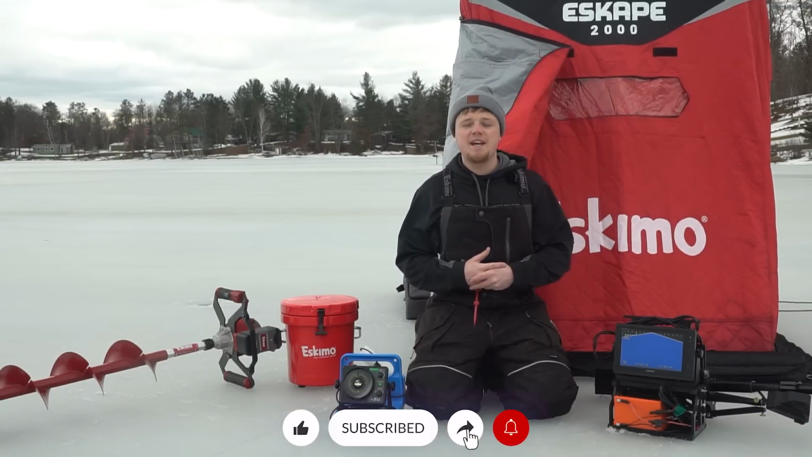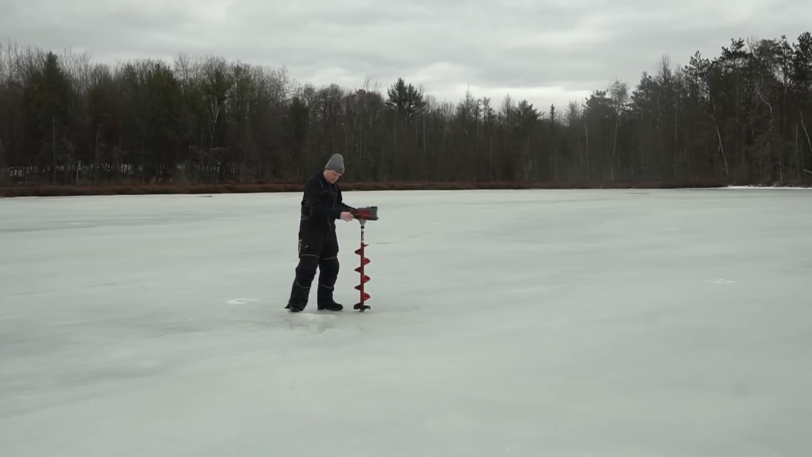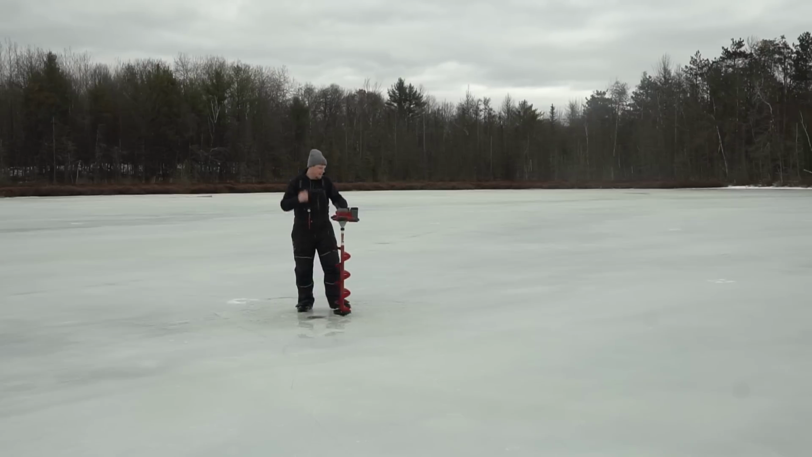We're going to punch some holes and see if we can catch some fish. Still quite a bit of ice, but it's slowly been dissipating, especially here in Wisconsin, which it seems like it is in most of the Midwest. It's sad, but it's going quick.